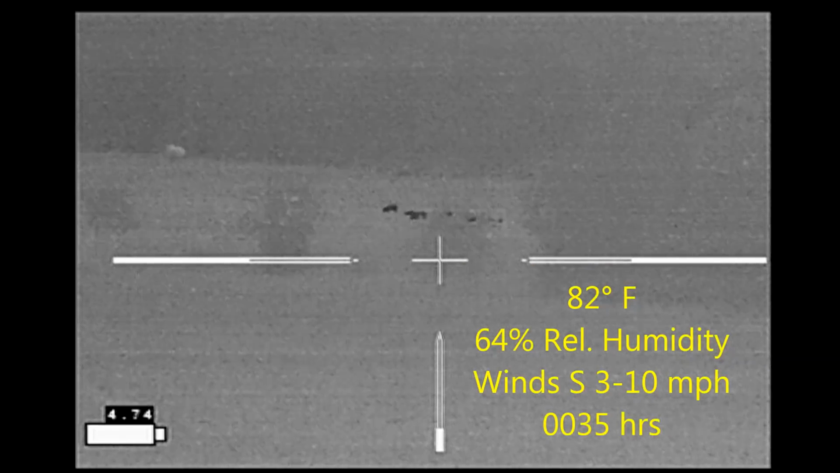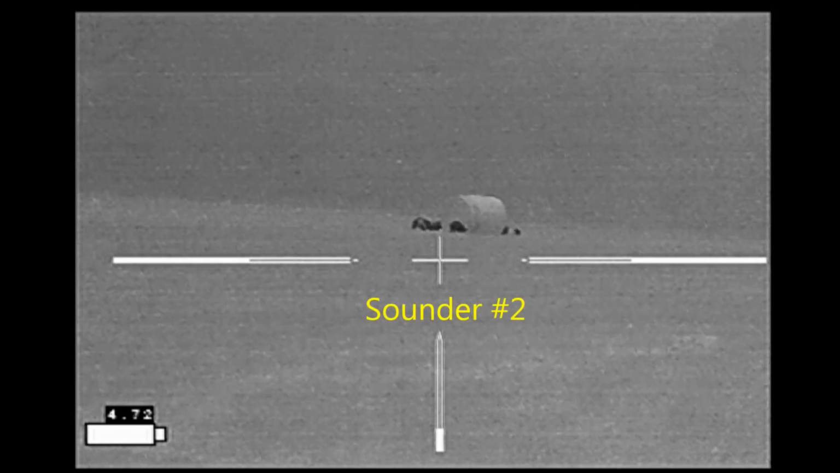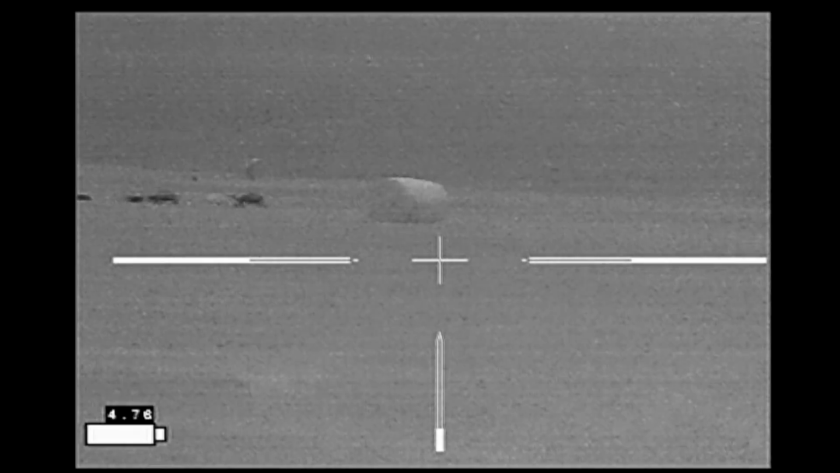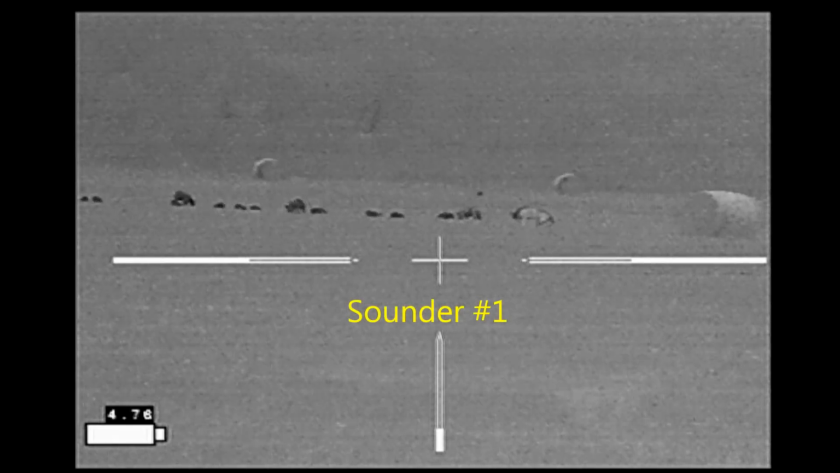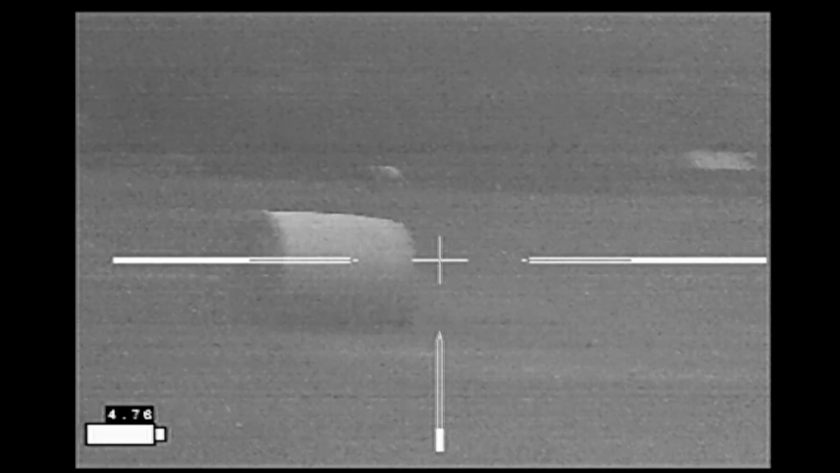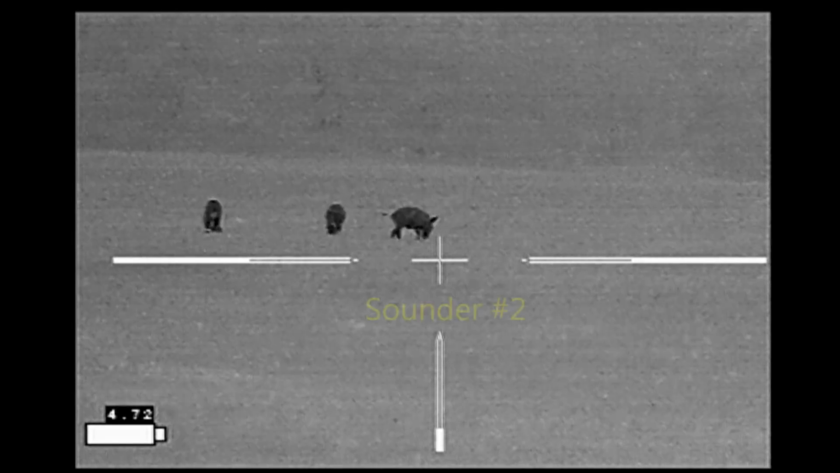For me to make this approach on the hogs and the way the wind is blowing, I'm going to have to circle around to the right and come in from downwind. And in doing so, I discovered there was a second sounder. That's a sounder that we could see previously, and a third sounder in the distance. So there are 3 sounders in this field.